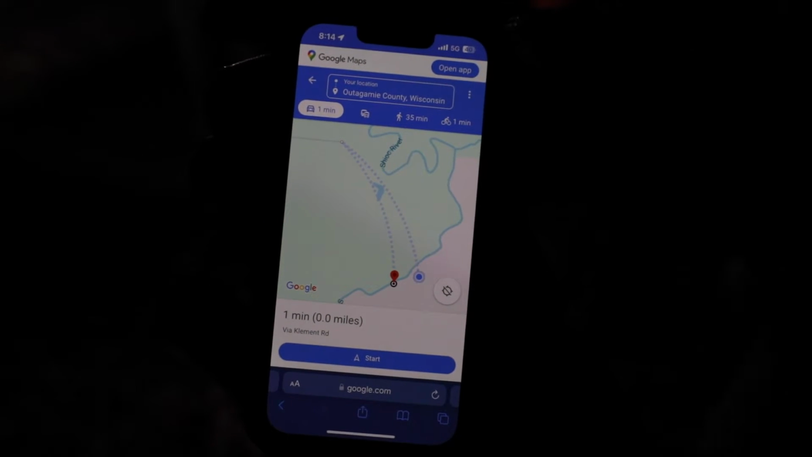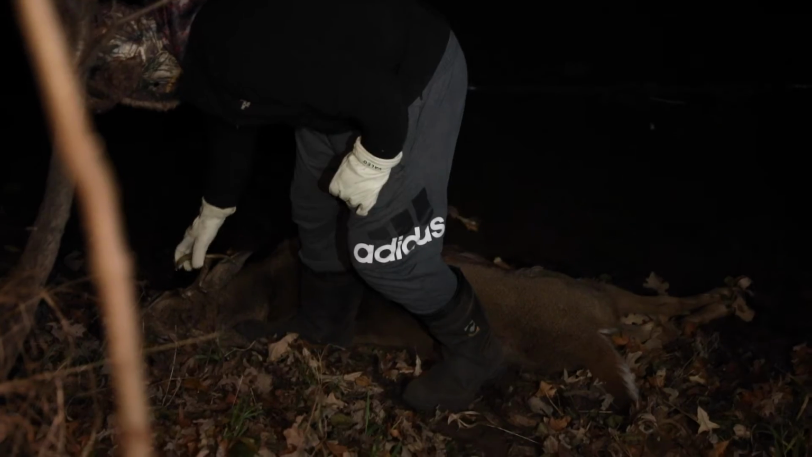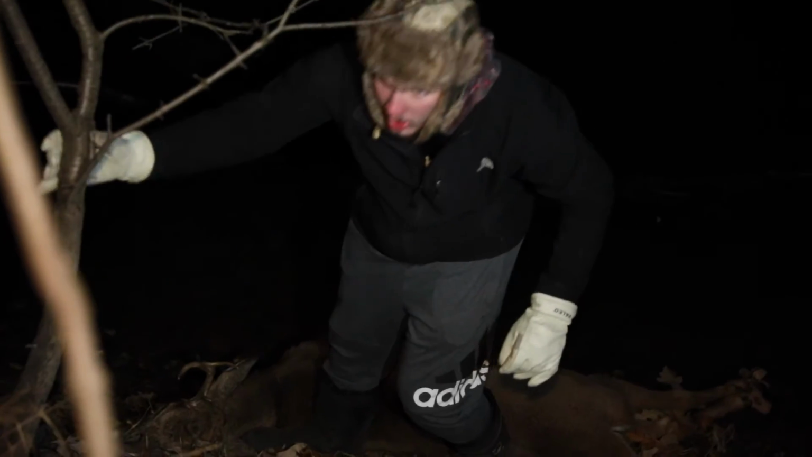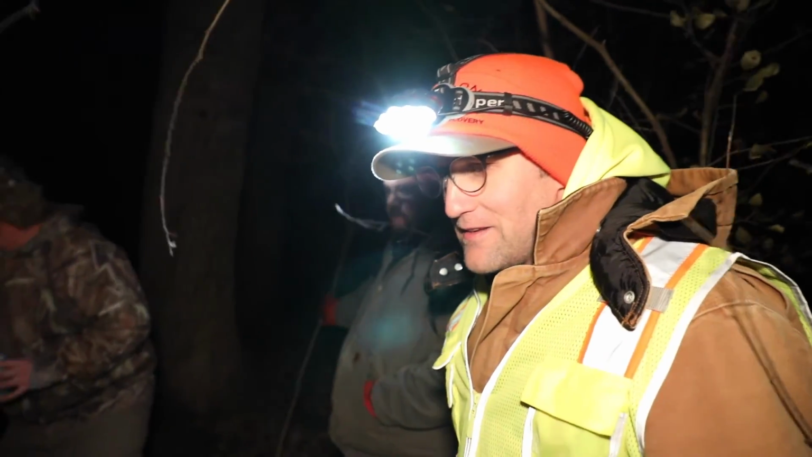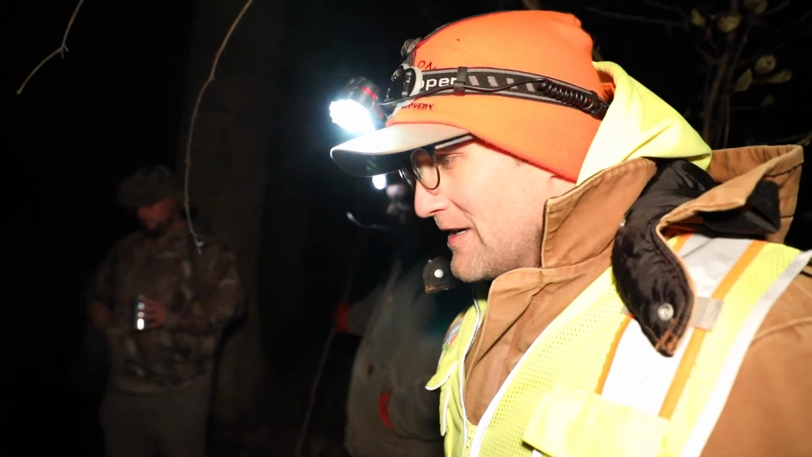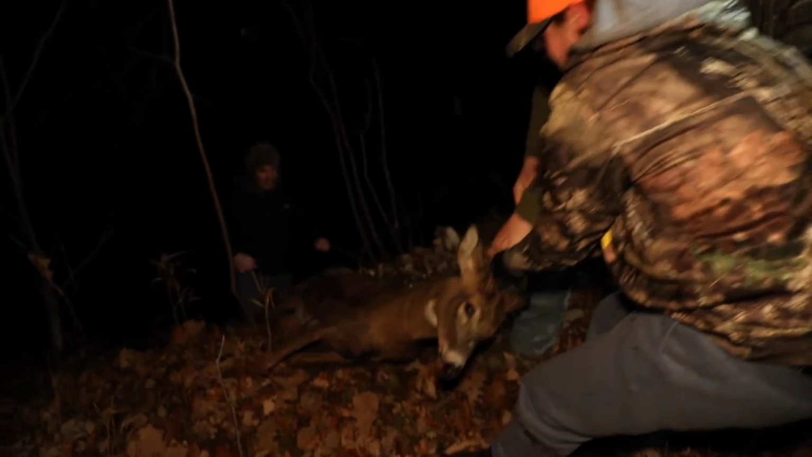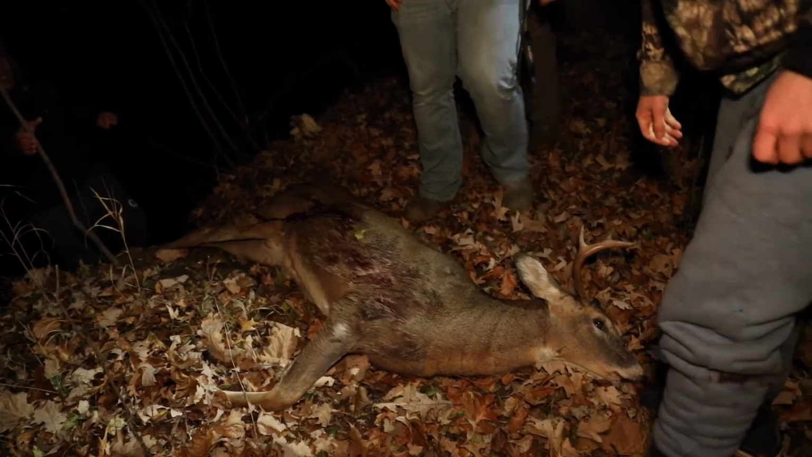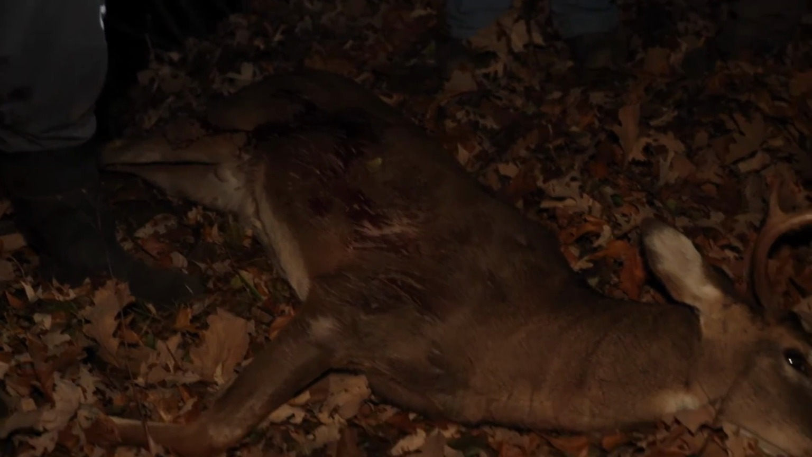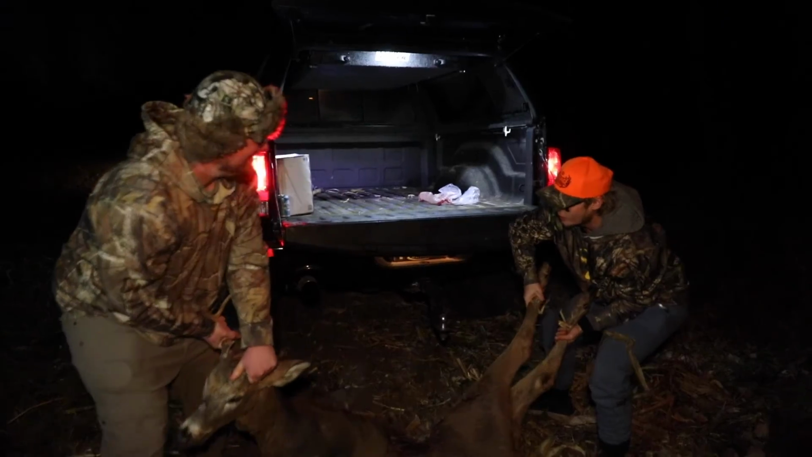1 minute, 0.0 miles. Perfect. I think not always in water, but they do go to water typically when shot. They feel like a burning sensation and they try to like wash it off their skin. And or sometimes they just feel thirsty and coughing up blood and stuff, so you tend to try to go get a drink. Didn't go 20. That gets my heart pounding.